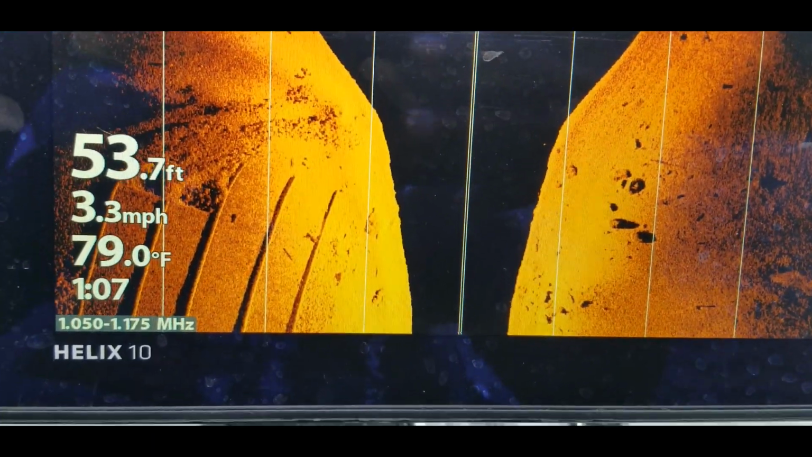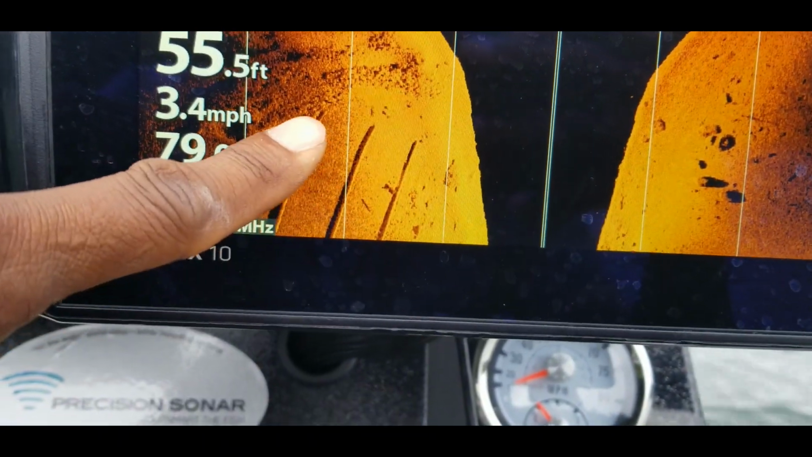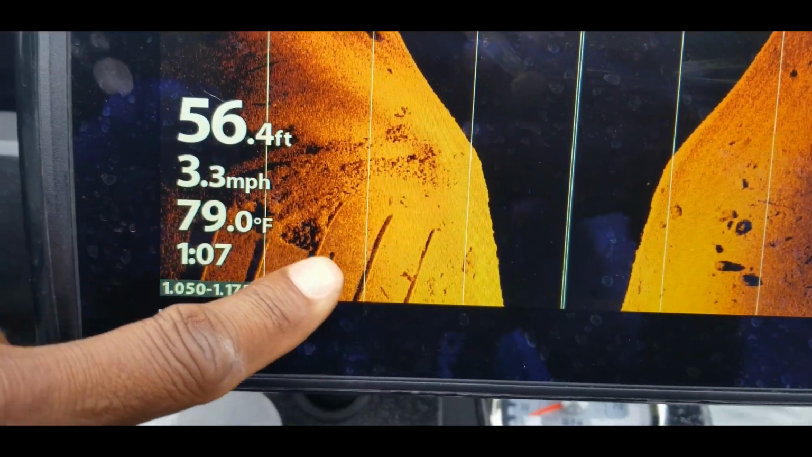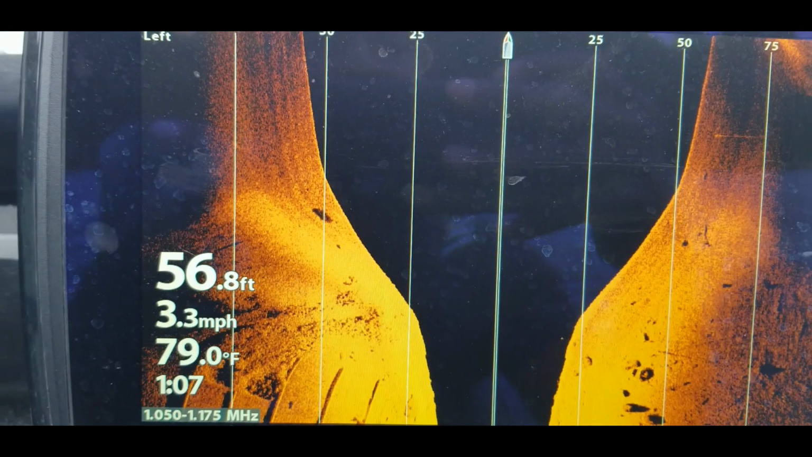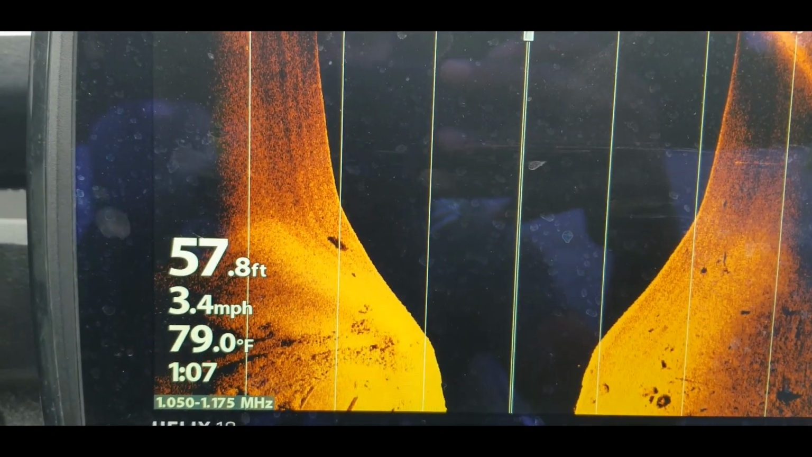Just pulling off from the ramp. Just had to show you guys this real quick, but my side scan caught the end of the ramp. Look at that. You can see the rock pile. See how crisp and clean that is? Nice images on that side scan.